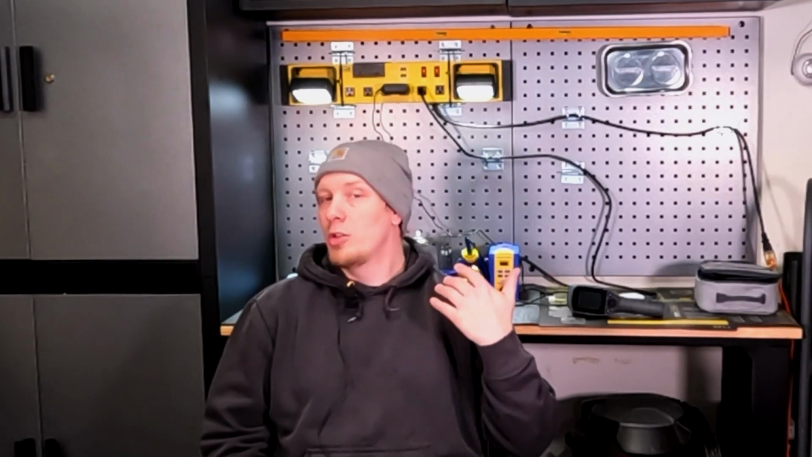You can also look at heated seats, the panel that's in the seat itself, to see if you have a dead spot, something that isn't heating up. That would be like a dead coil. But again, numerous different things you can look at with a thermal imager. Really, the potential is limitless.